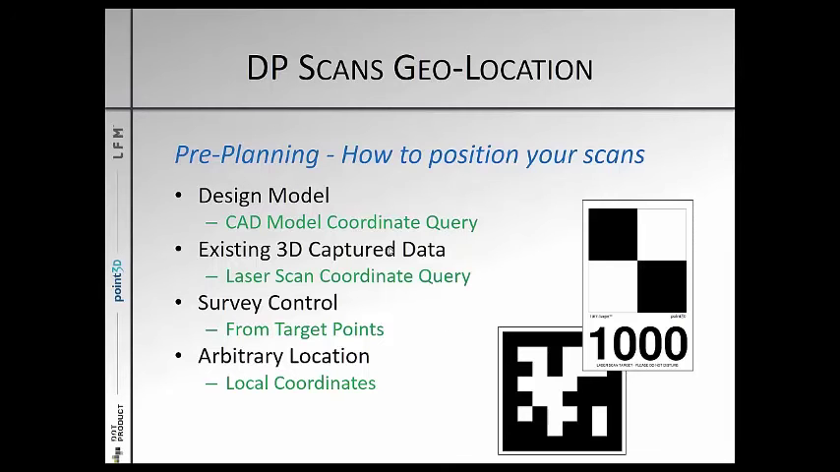As with any project, the first part of the project begins with a little bit of pre-planning. We are going to be talking about scanning with the DotProduct and then integrating with CAD data, with existing scan data, with other information.